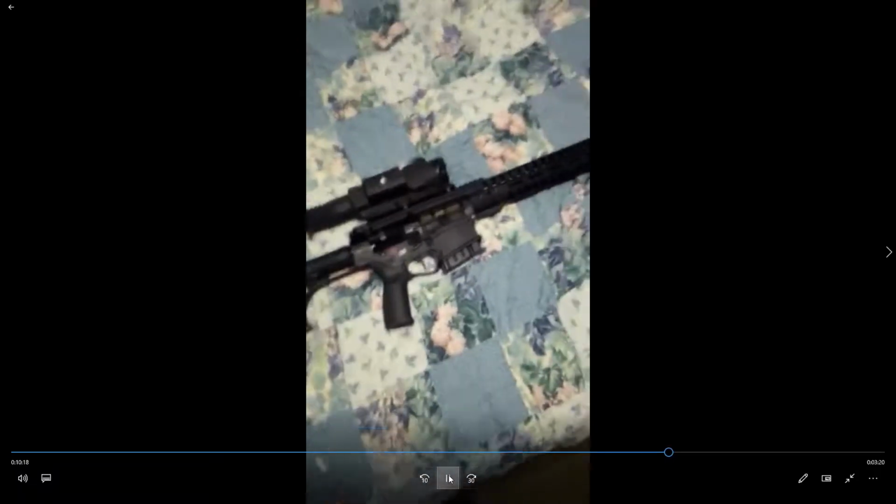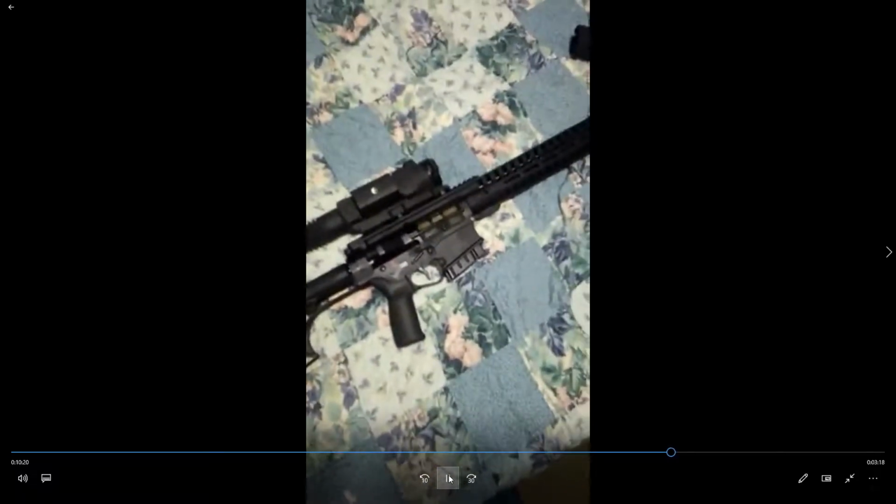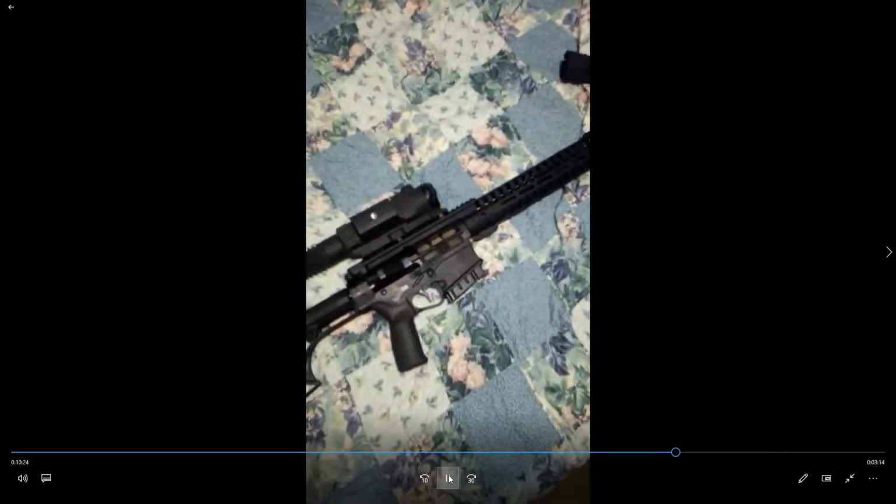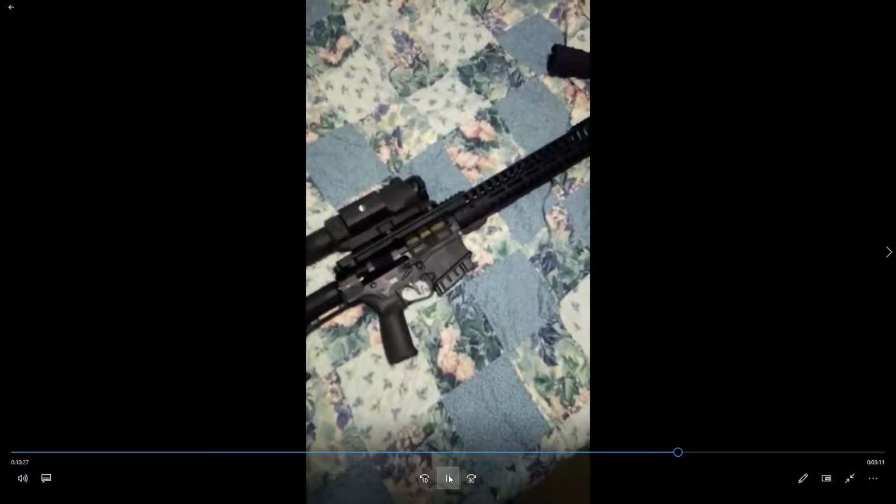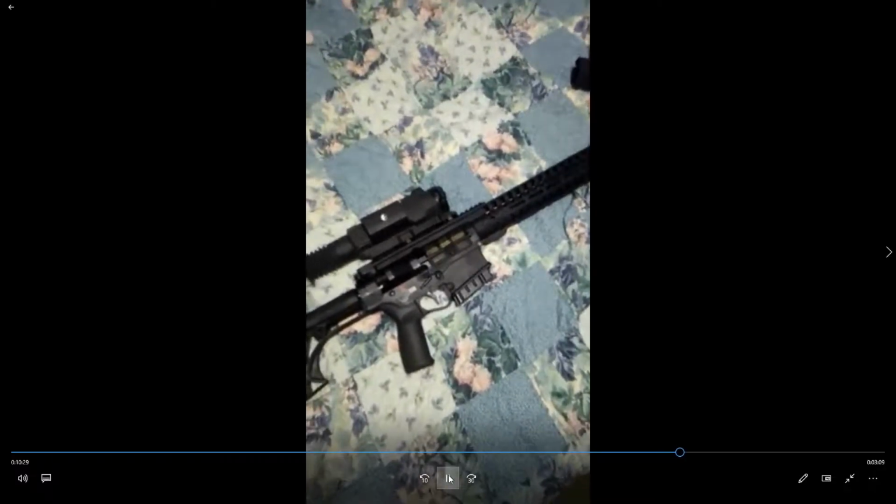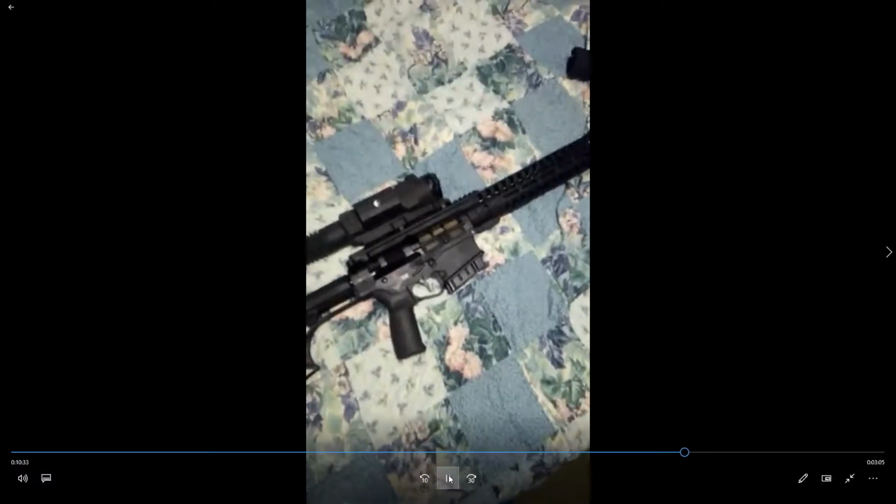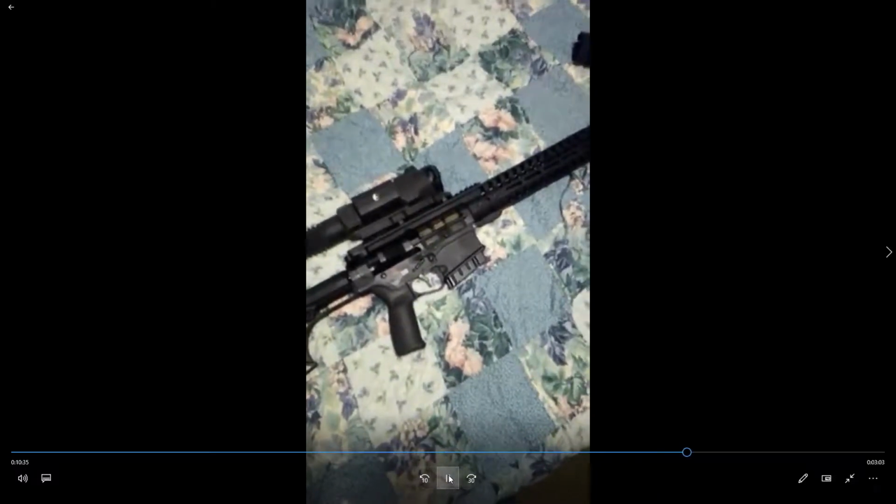But anyhow, that's my POF rifle, and hopefully here in a minute I'll show you some videos of some hogs. I mean, there ain't no running around, no squealing. Shot goes off, hog hits the ground.